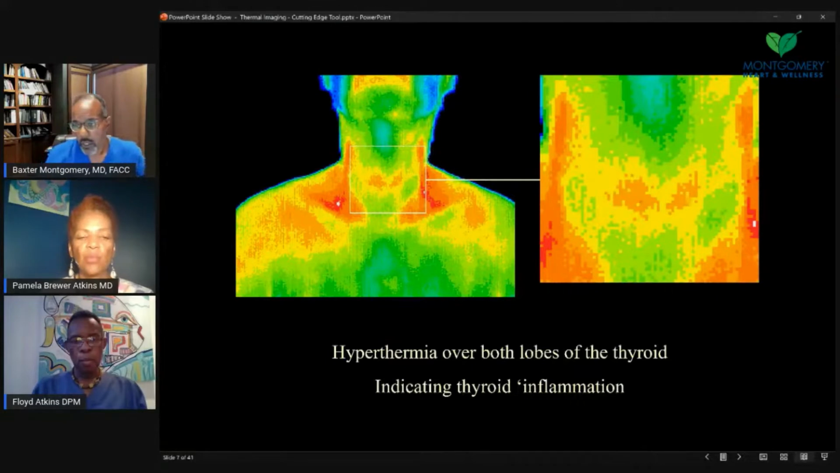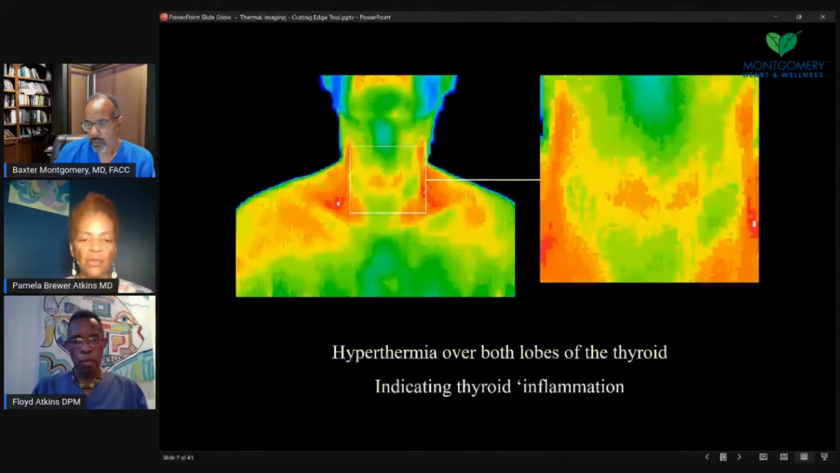So you see those warm areas on two sides, and that could coincide with the thyroid, and so that may show some inflammation there in the thyroid area. So that would be something to have your doctor do more screening on.